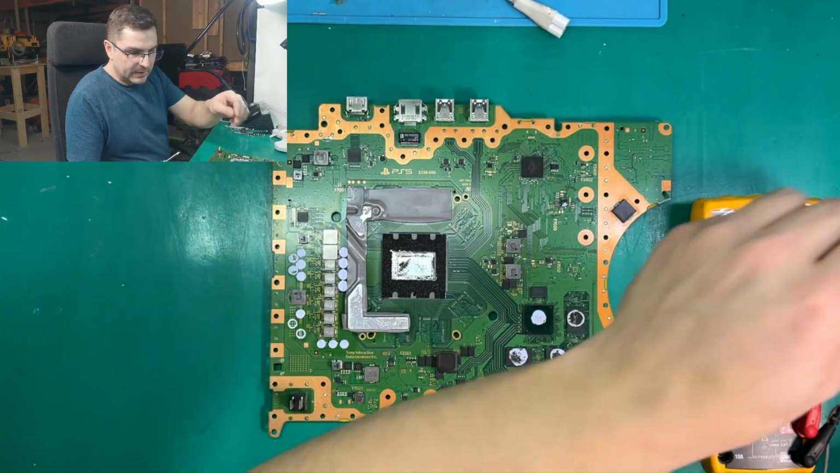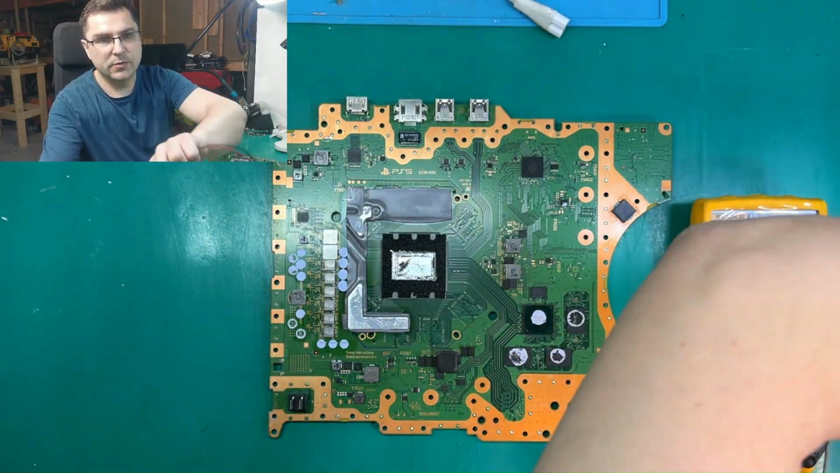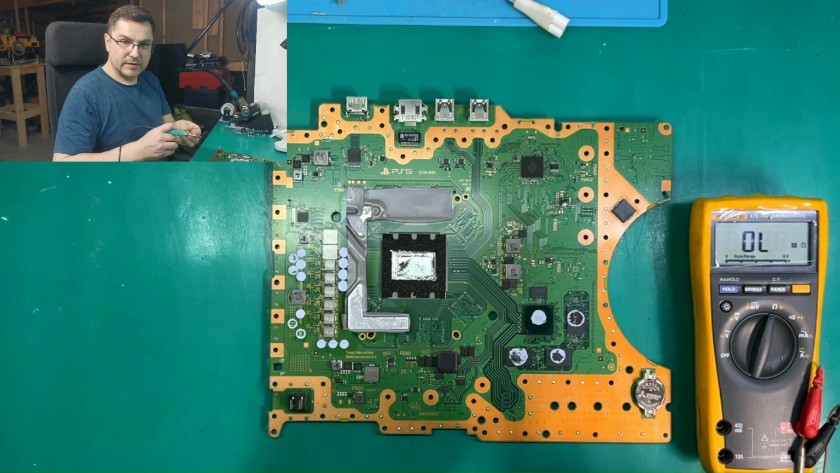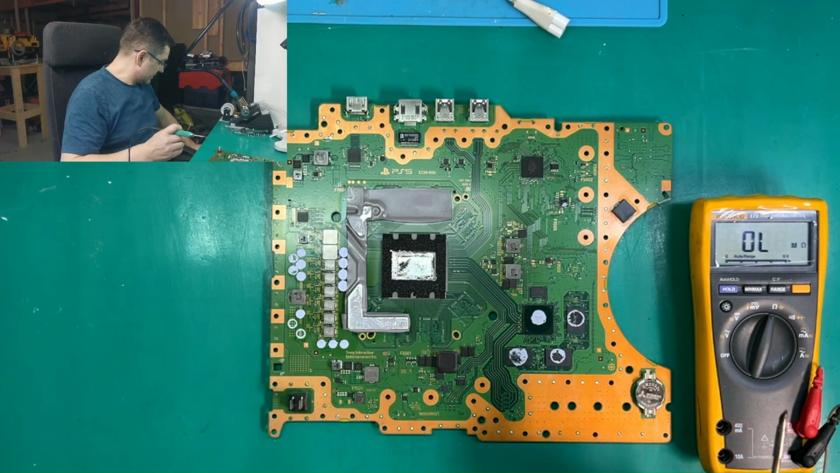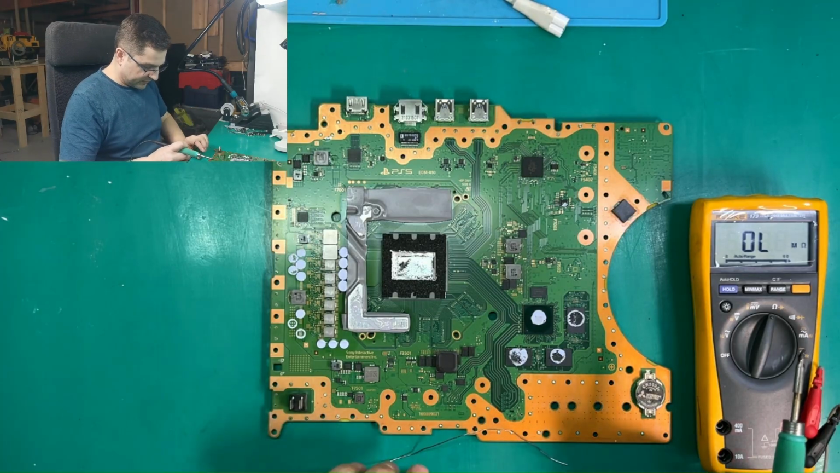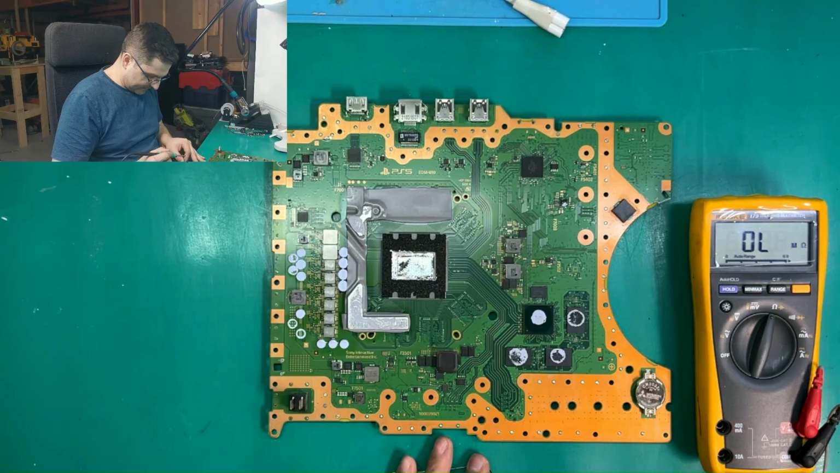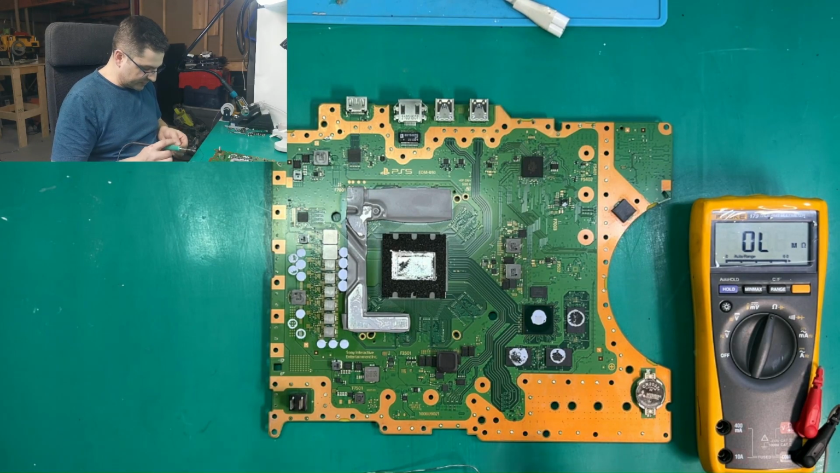Okay. And I have my wires prepared here. Let's put some solder on them too. It's going to be much easier to touch them to the PCB.